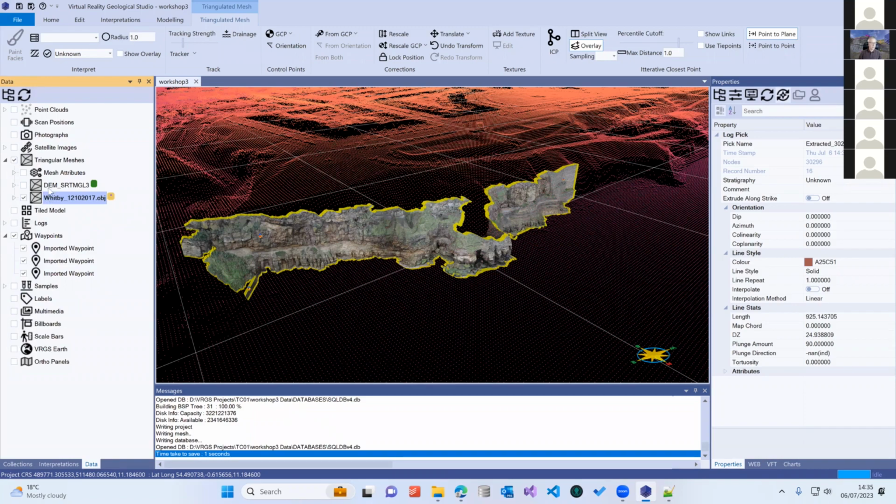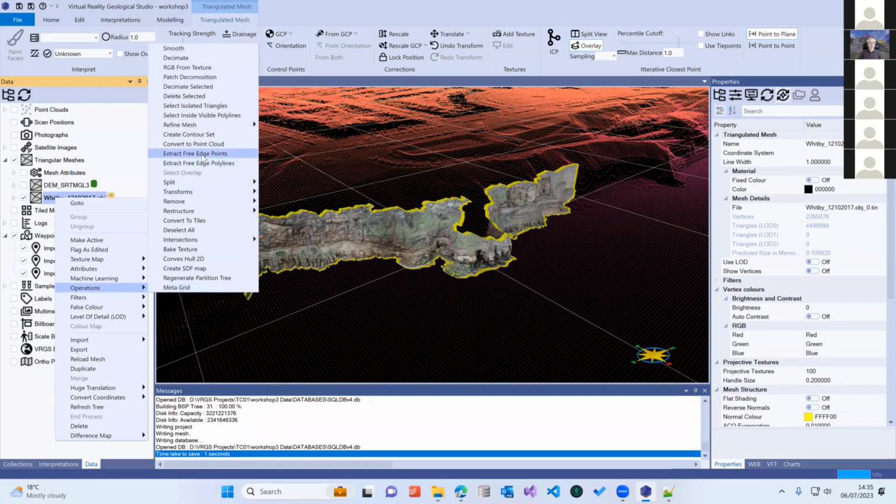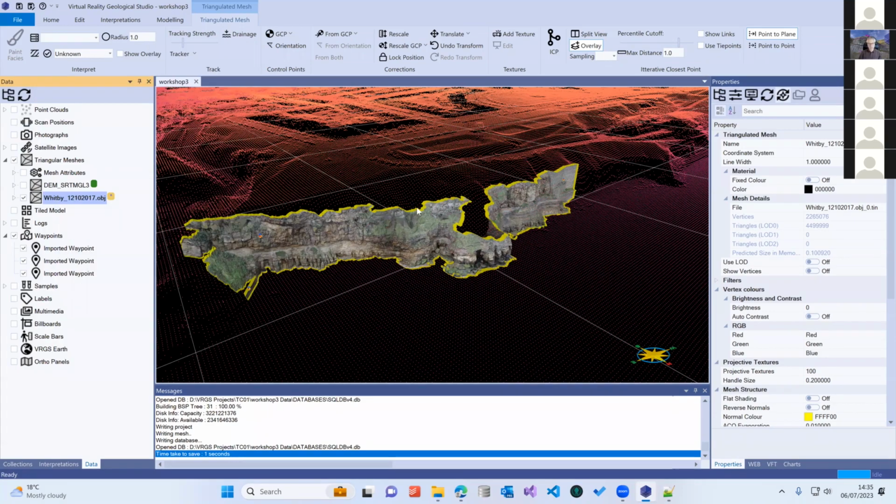The next thing we do is we're going to go to the same data set. And in operations, we're going to do an extract free edge points, which is just going to pull out the vertices around the edge, but not join them together. And it will put that into point clouds. And again, we have to wait a moment. It's usually quicker when you do it to extract as free edge points, because it doesn't have to work out how they're all joined together.